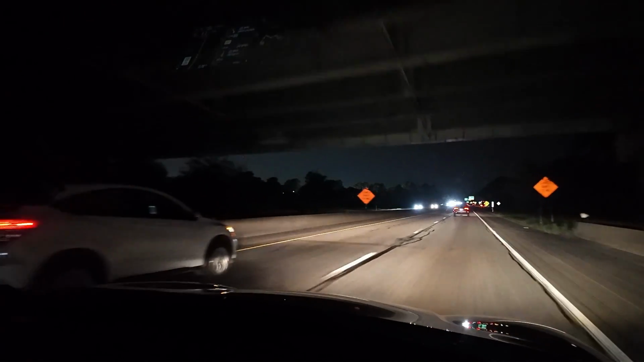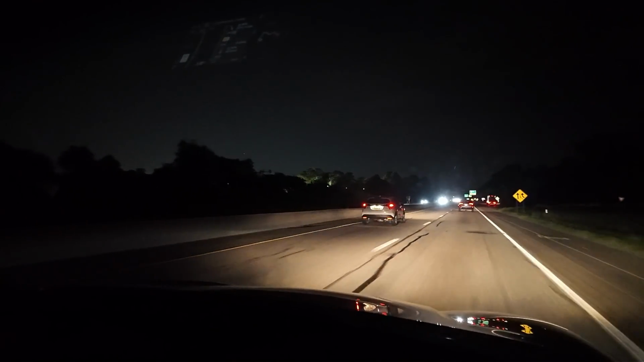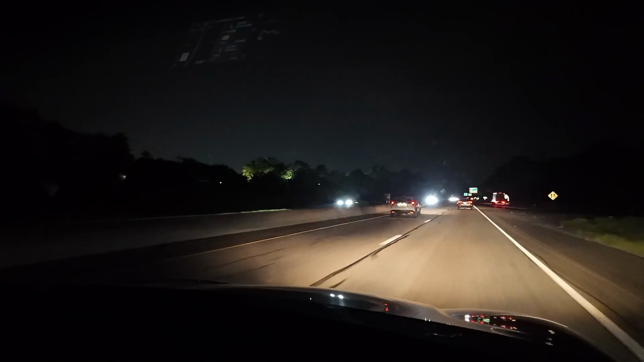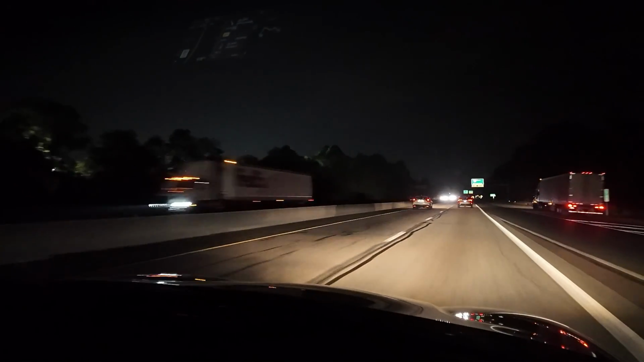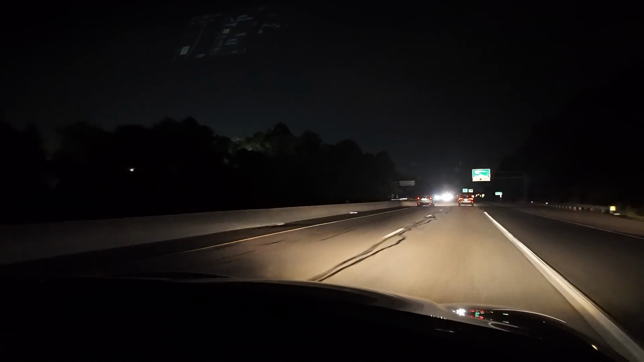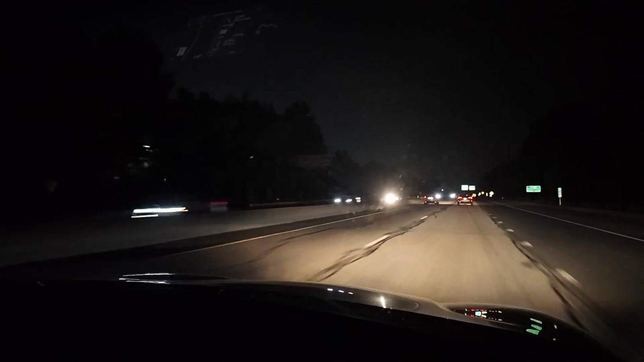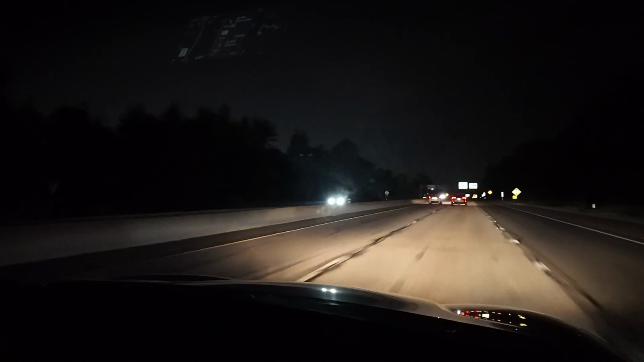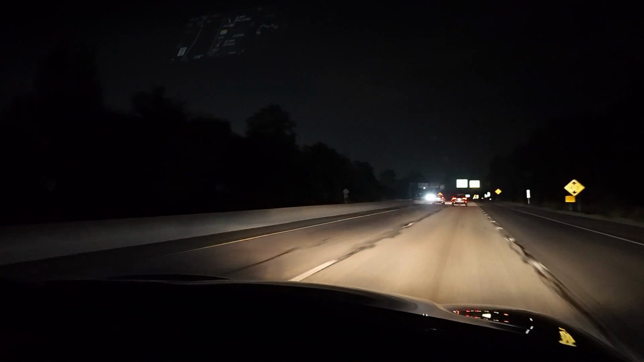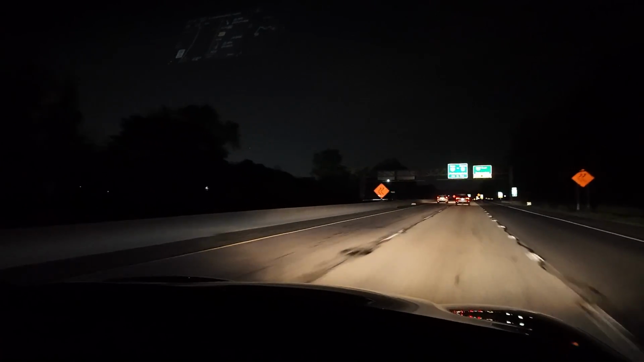There sure are a number of people on the road tonight. I wonder where they're all going. On a Sunday night, the current temperature is 83 degrees. I find this a very comfortable night in Pennsylvania, where it's very warm at night. It almost makes you forget that winter even happened.